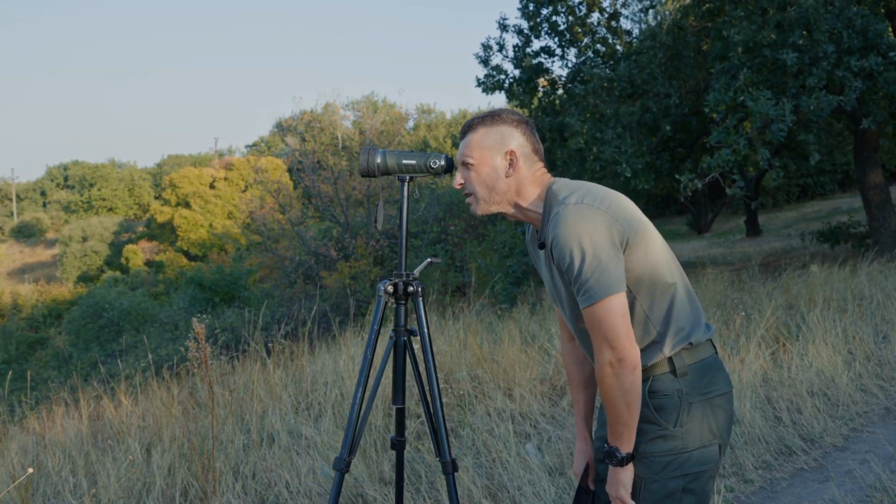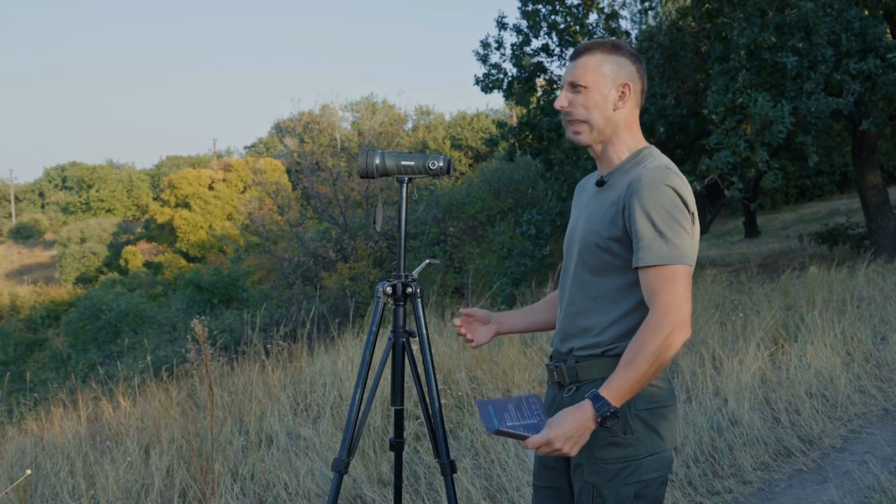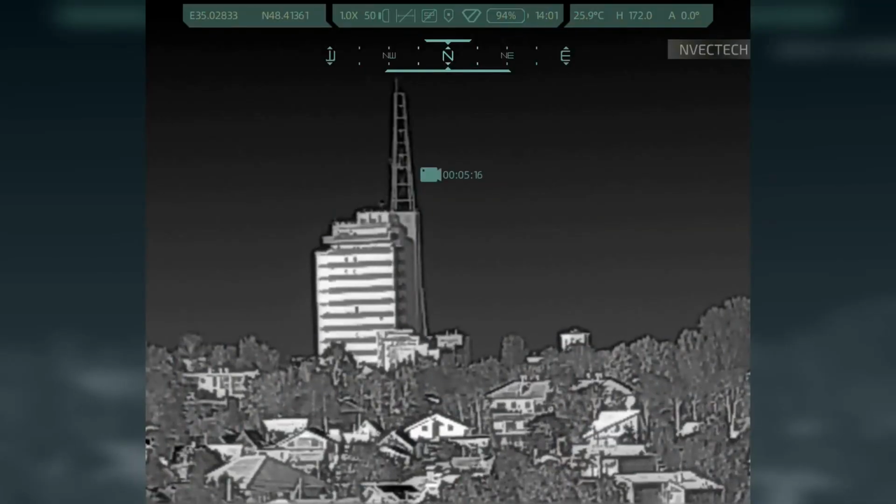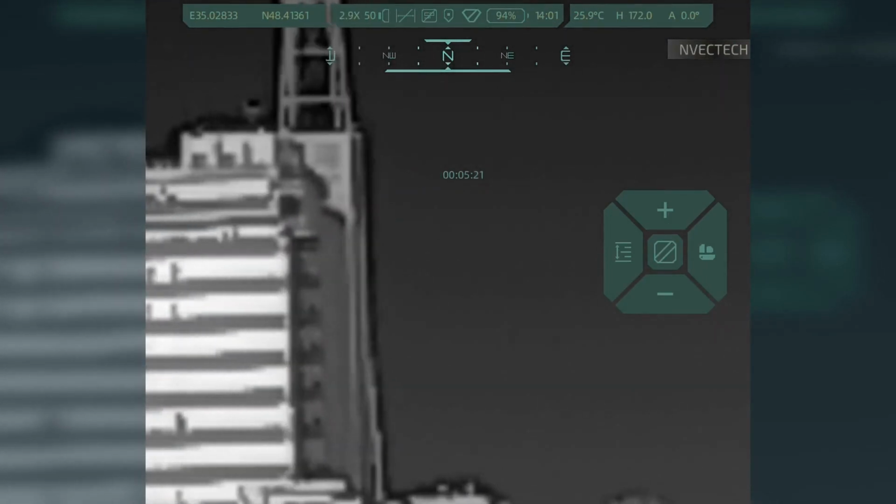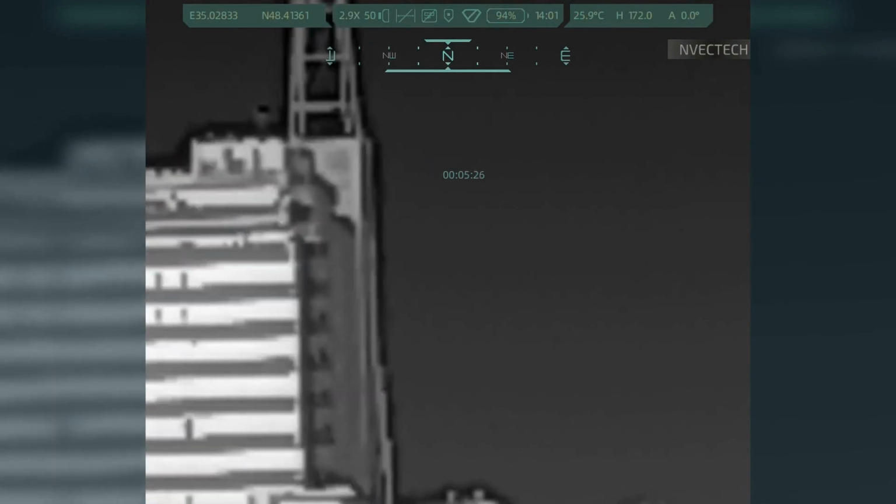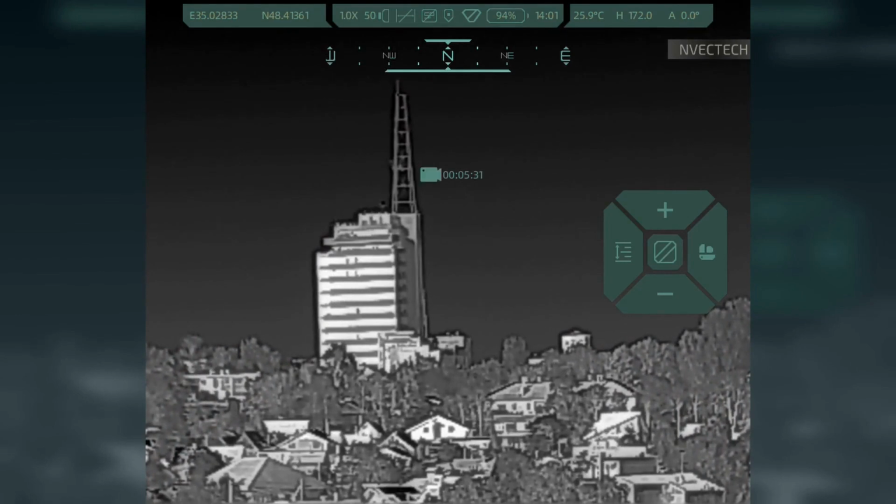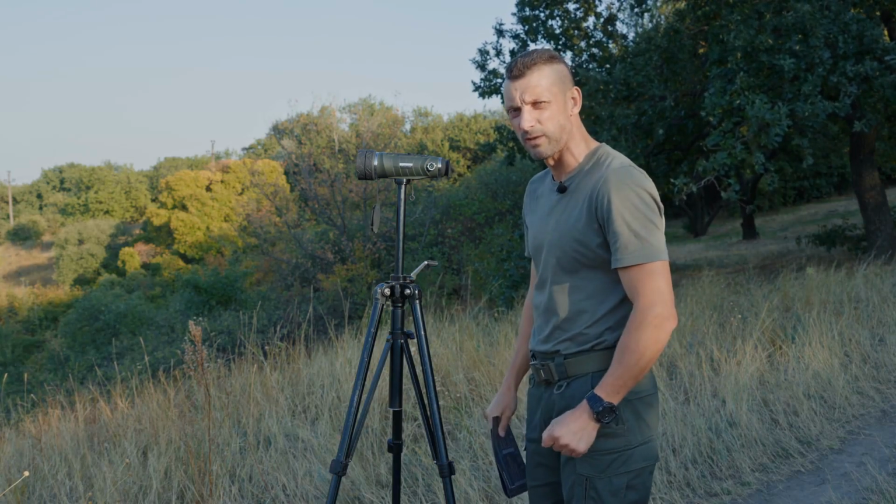Let's break it down. 1.0x is nothing more than the digital zoom factor. If we change the distance to the target, adjusting the zoom, it will change to other indicators. Note that I will demonstrate this as an example. We zoom in on the house and see 2.9. Then we turn back, return to the previous position. This is nothing other than digital zoom.